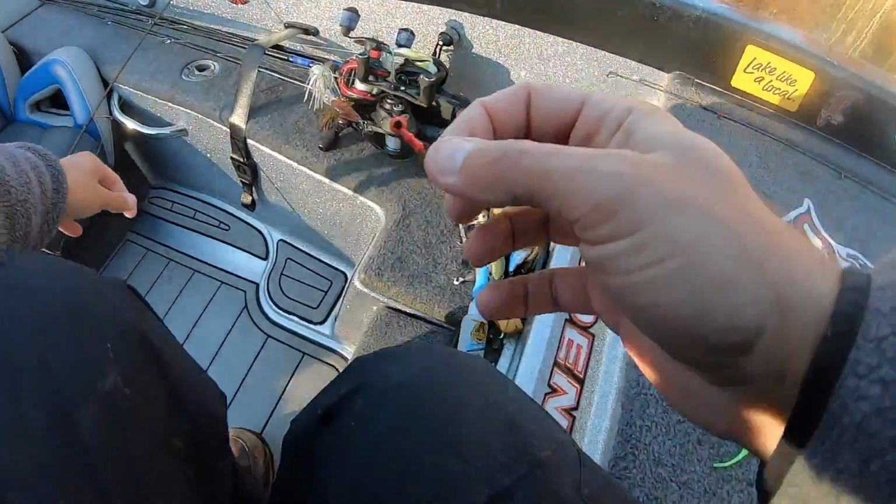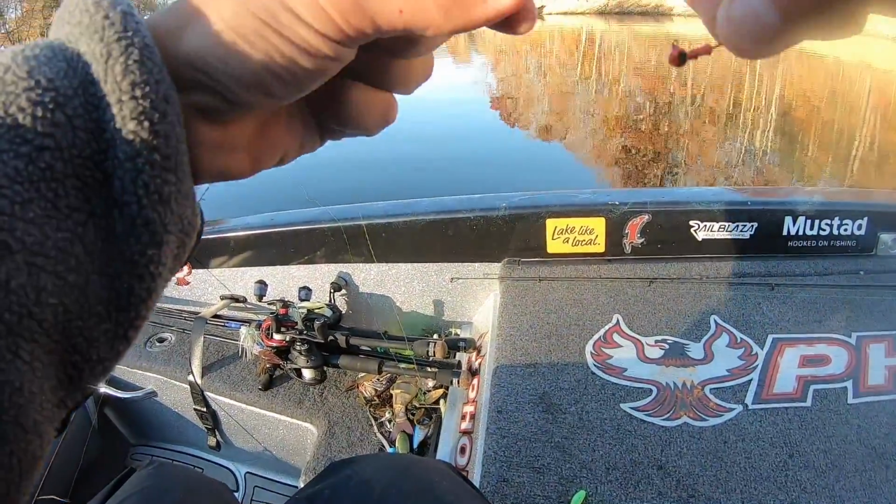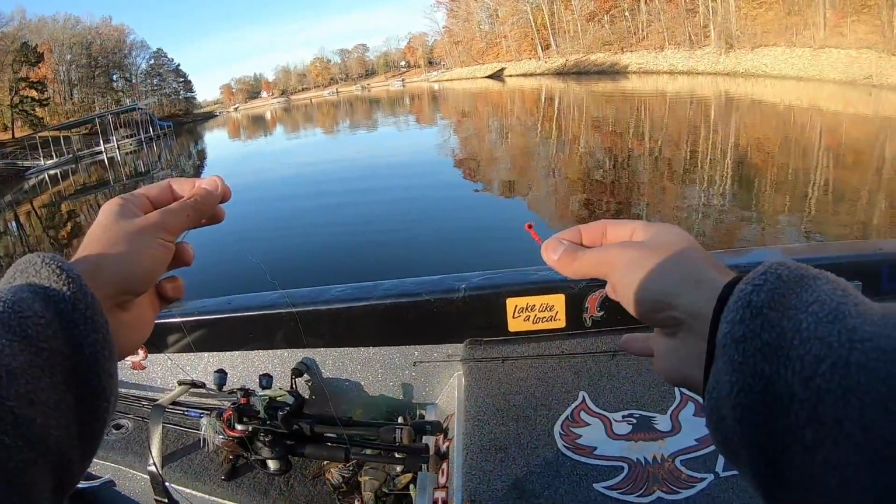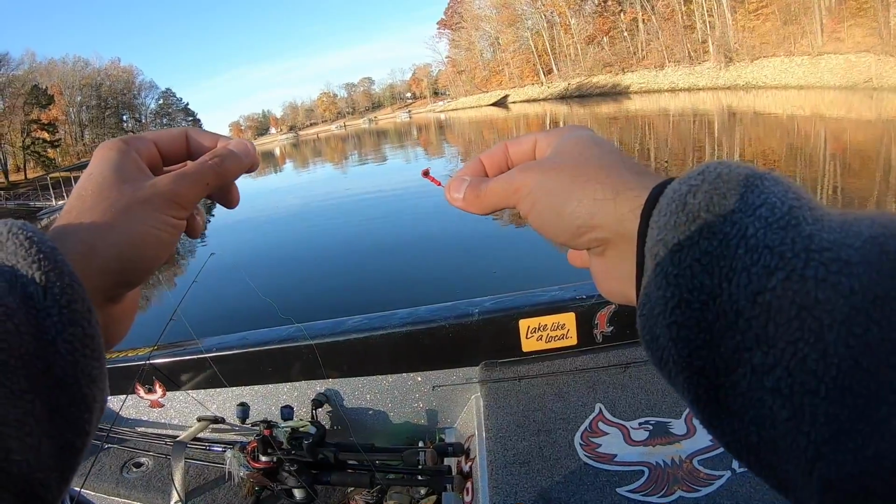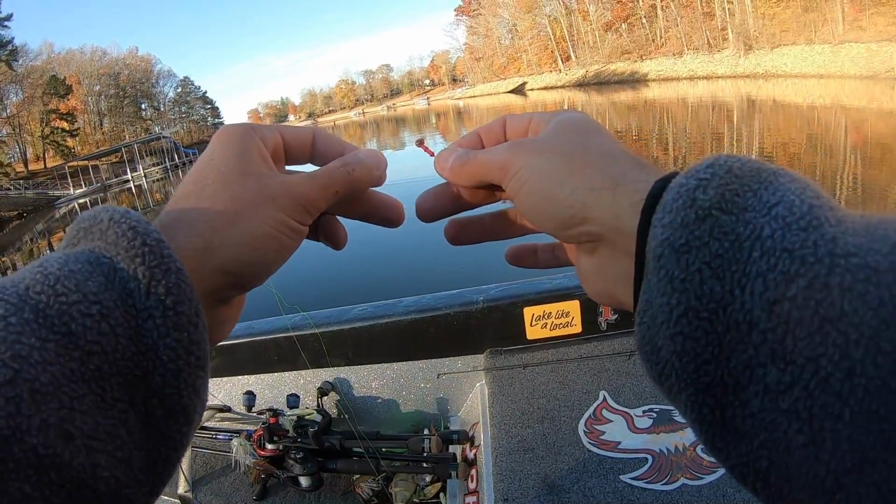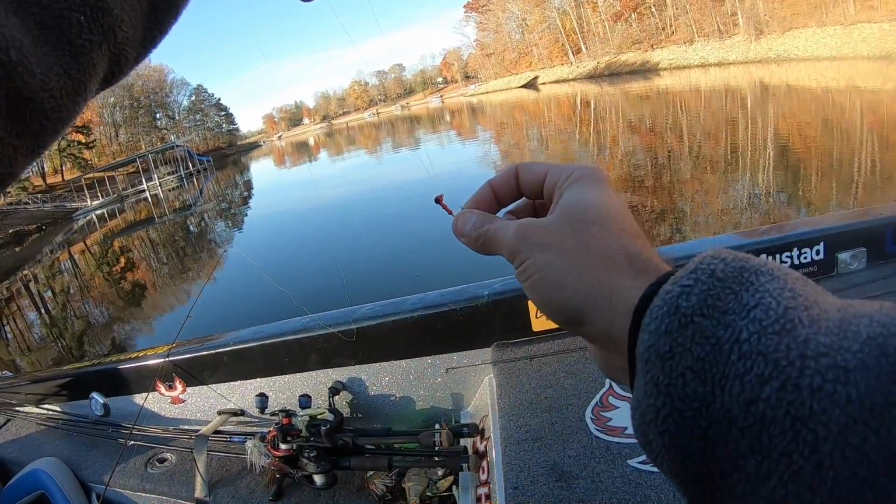All right, guys, I had a couple of questions in my last video that I wanted to talk about real quick. Number 1 was, how do I tie my loop knot? So I'm going to try my best to keep everything in focus right here and show you guys how I tie my loop knot. Okay, go through your eye, just like that.